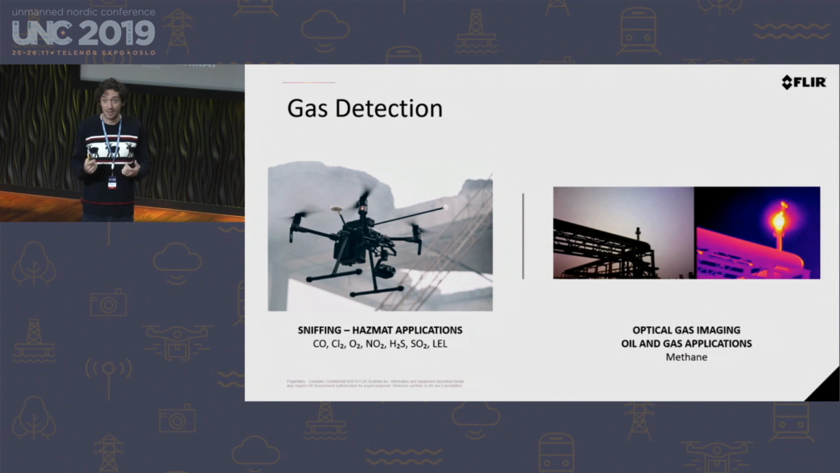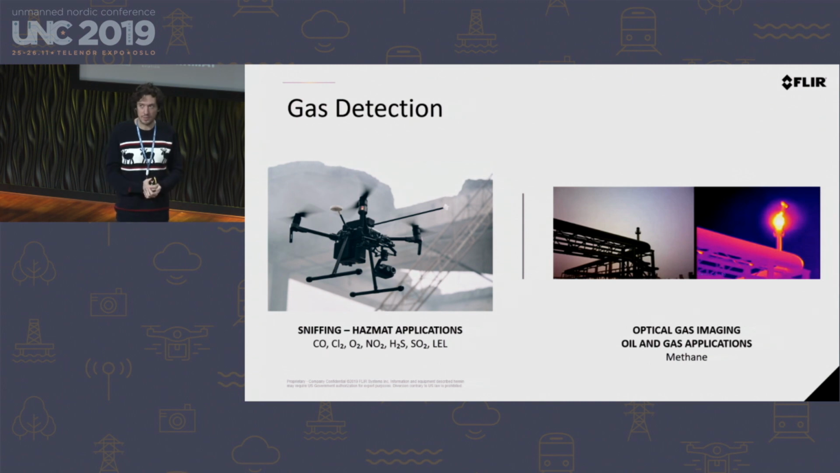Like I said, the software and computer vision stuff, resolution and zoom, and then you'll see probably a lot of things in the gas space.